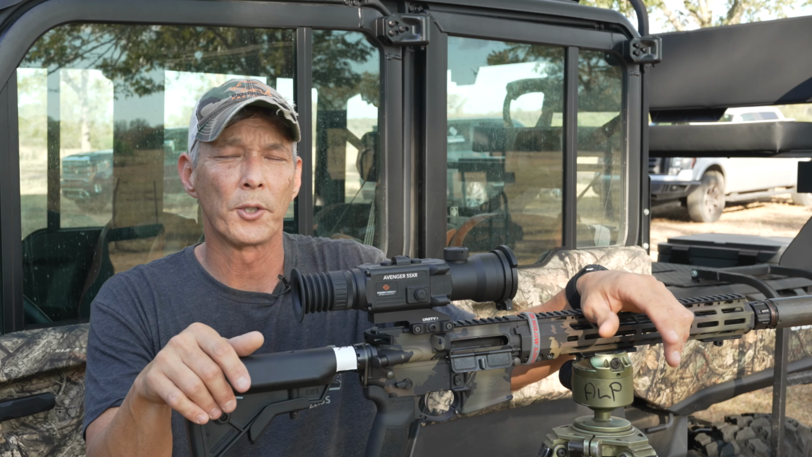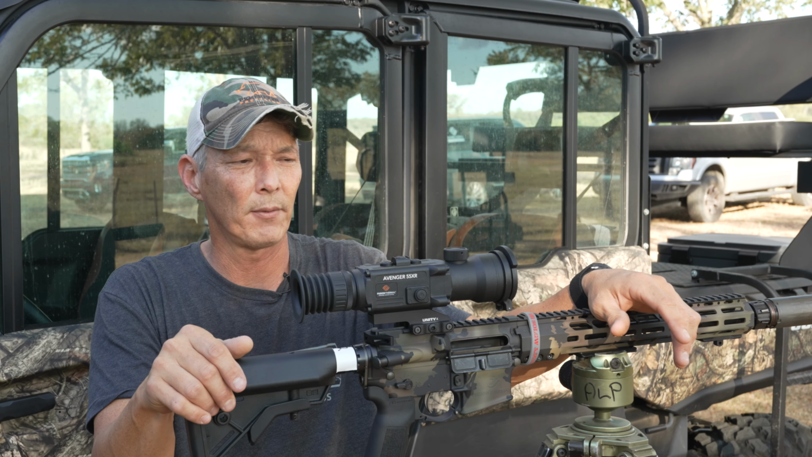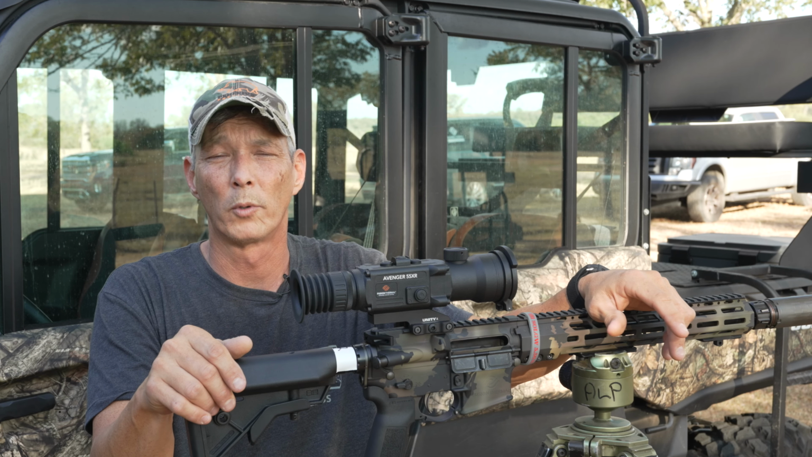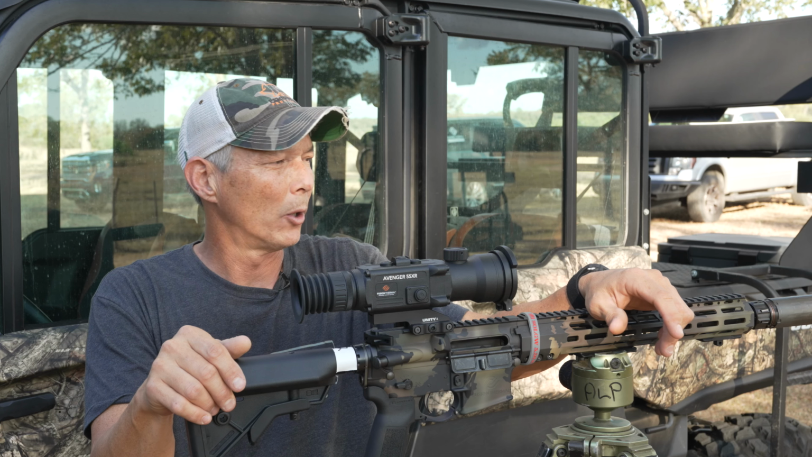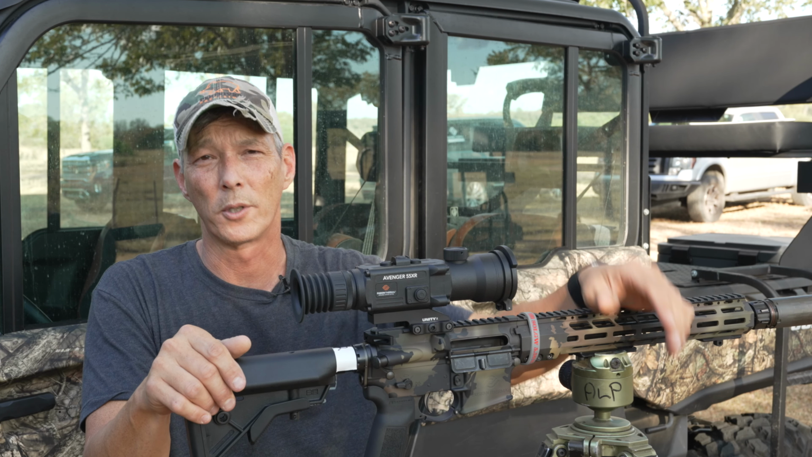So this is the Avenger 55XR. This unit runs retail about $5,700, and it has some really cool features on it. Multiple reticles, multiple profiles, user profiles, and so I'm really looking forward to this review of the Fusion Thermal.